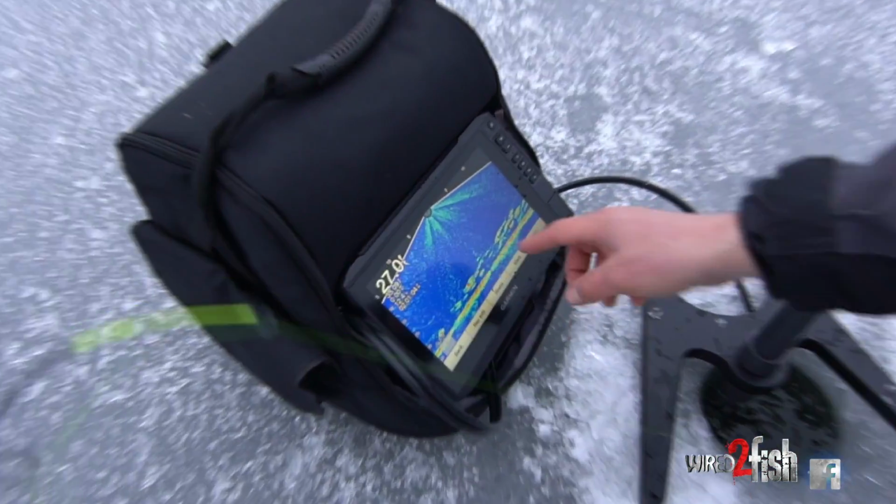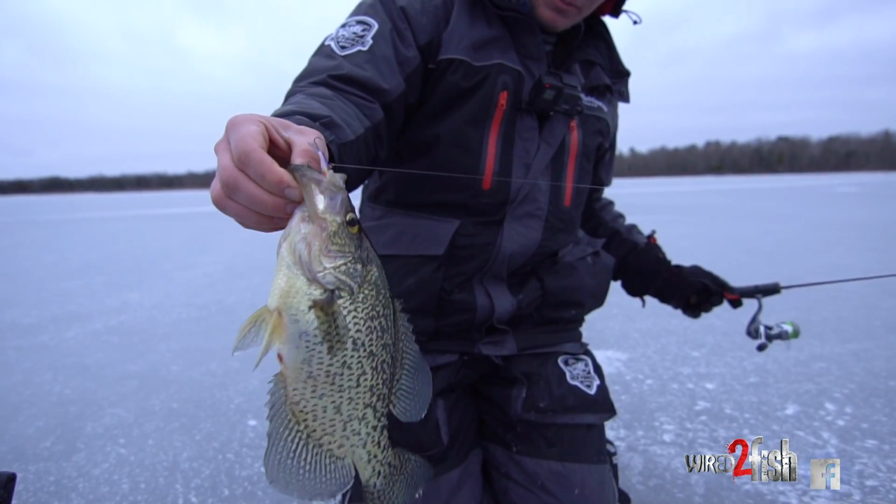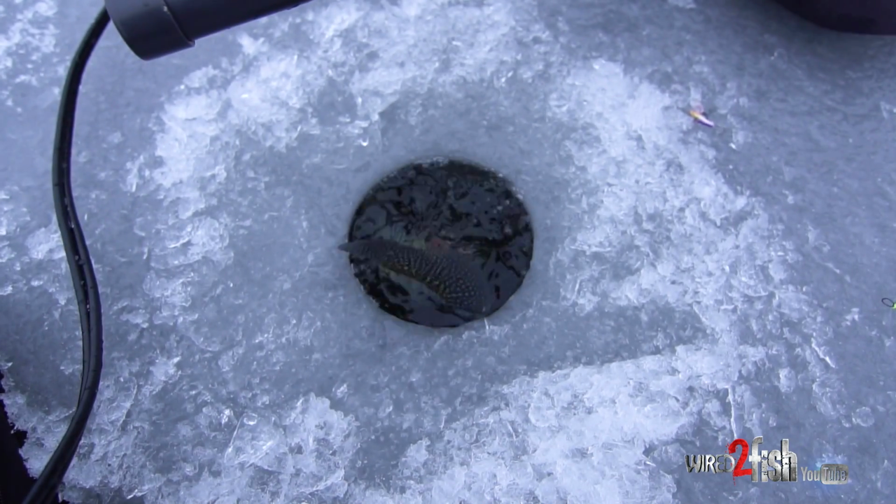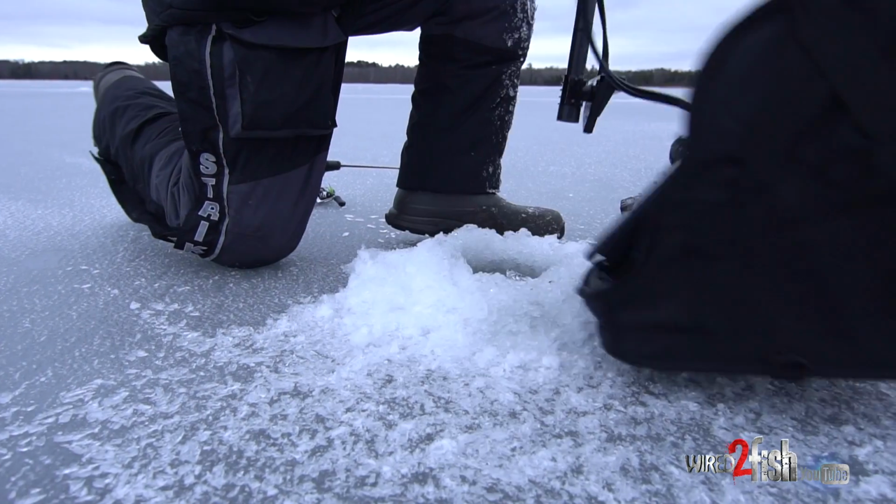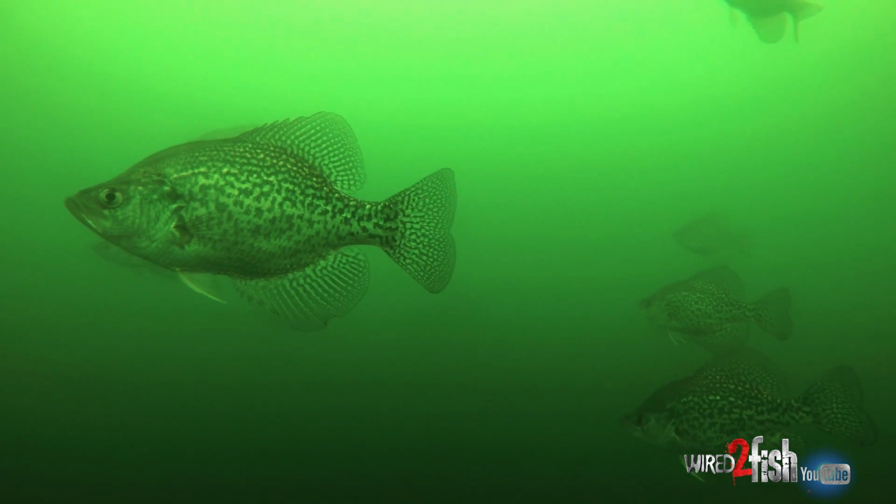All of them down there. There they are. They are 90 plus feet.